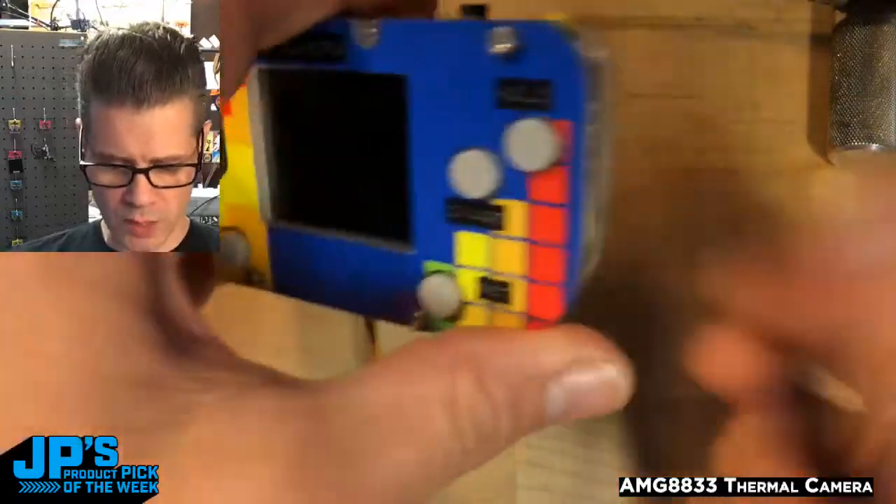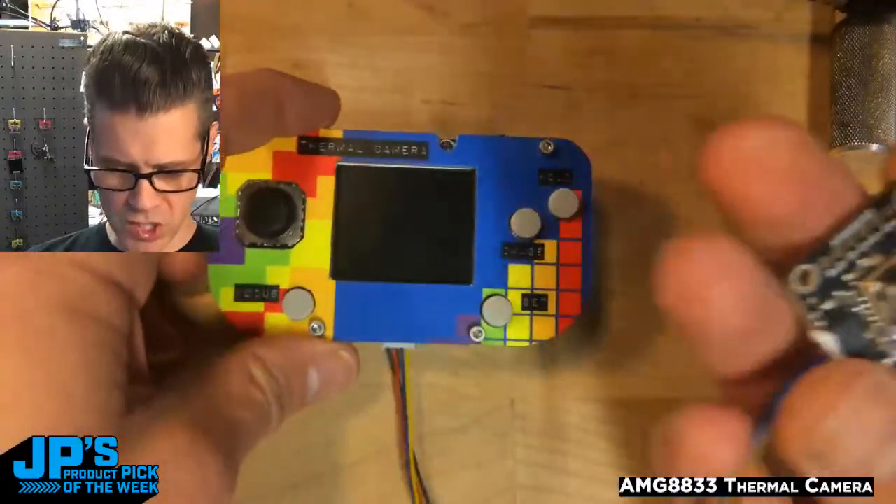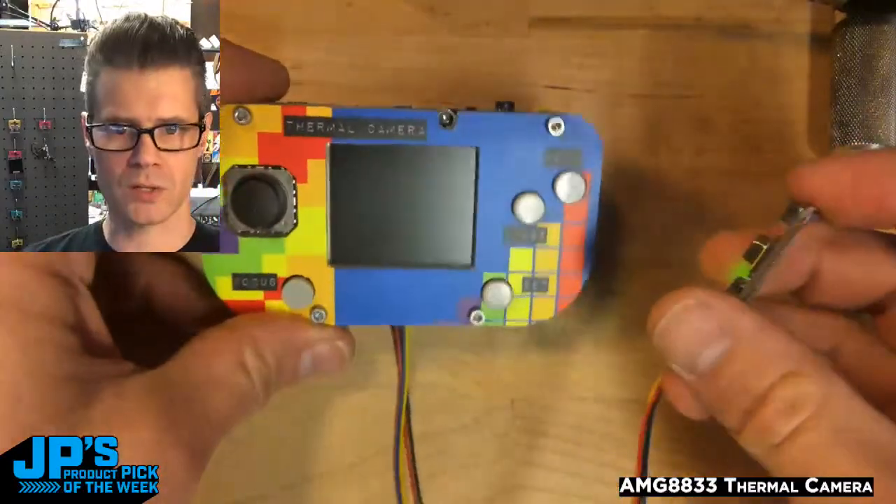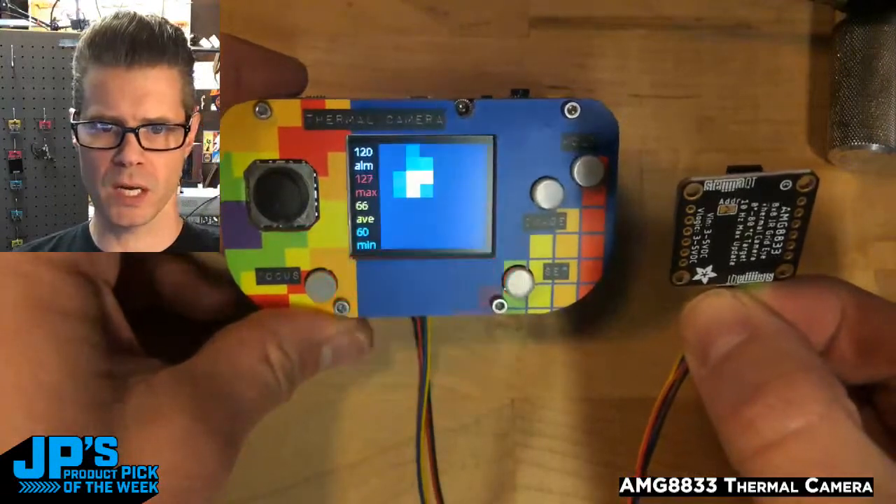That one works really well as a camera because you can point this at things, and what you point at is what you see on the screen. This is a slightly different configuration. So I'll turn this on here, and we get this nice boot up screen.